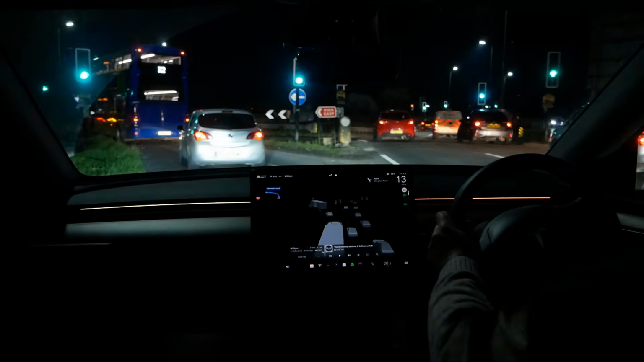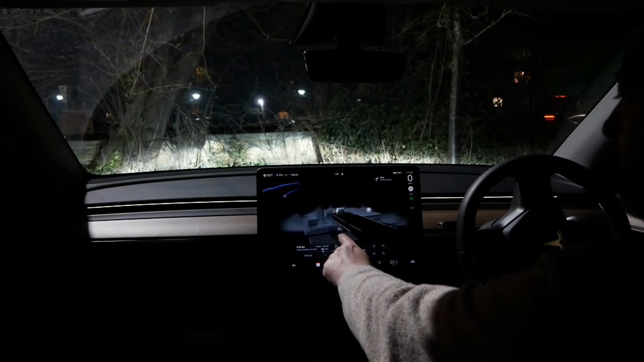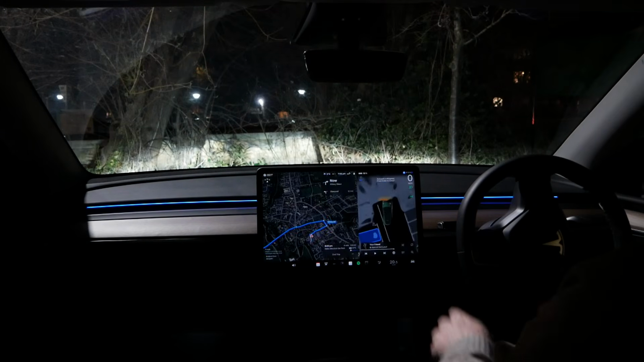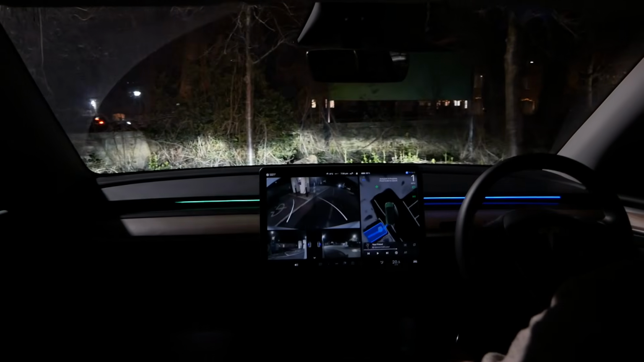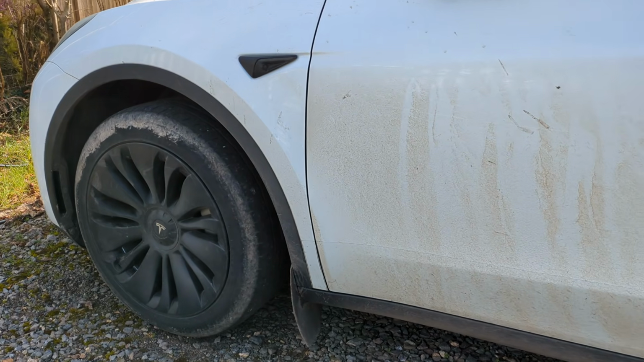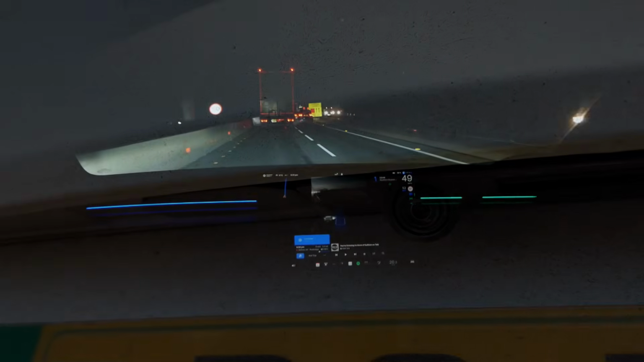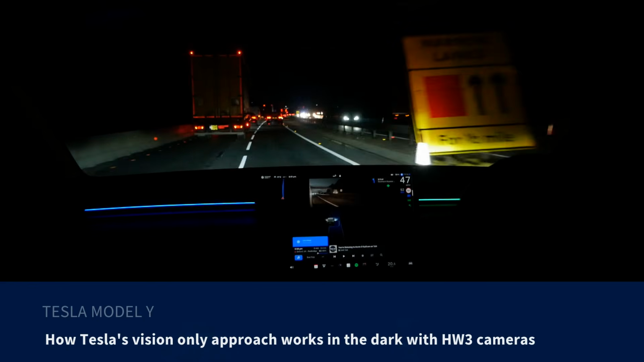In this video, I'm going to show how Tesla's vision-only approach works in the dark using my 2024 Model Y with the older Hardware 3 cameras. I'm going to look at how Autopilot, Park Assist and AutoPark copes in the dark when being blinded by headlights and also with dirty cameras, as this car hasn't been washed for 4 weeks. Filming in the dark doesn't produce great video, so you'll have to bear with the limitations of my camera.